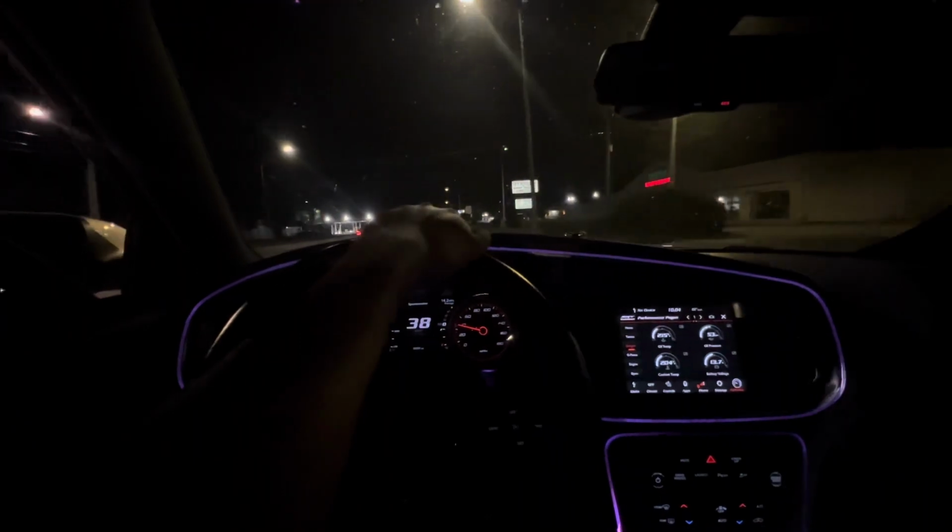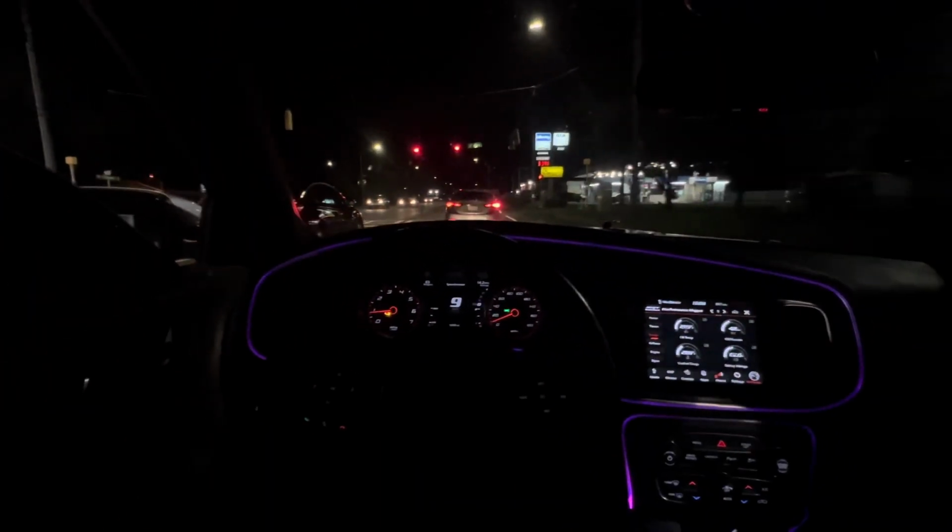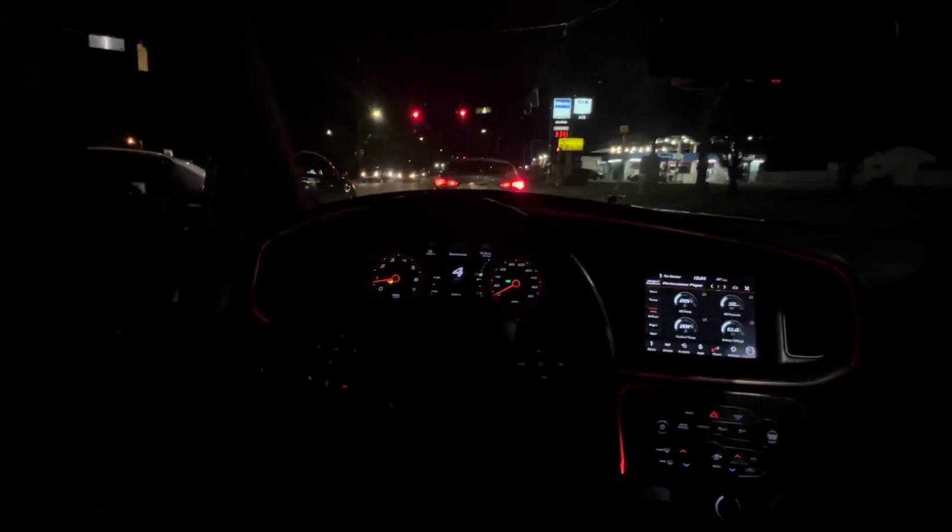But yeah, man, even though the ZL1 is technically the slowest horsepower-wise out of the three, they got the 10 speed. The GT500 got the 7 speed. But that GT500 is pulling. That mug is pulling.